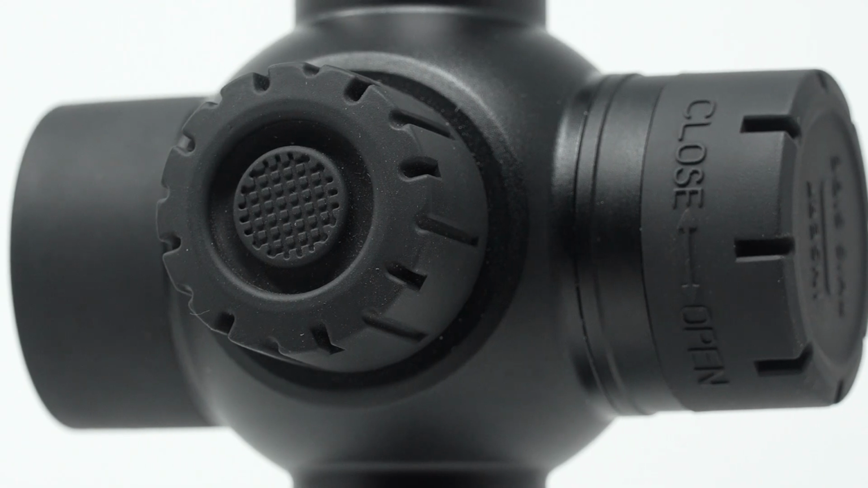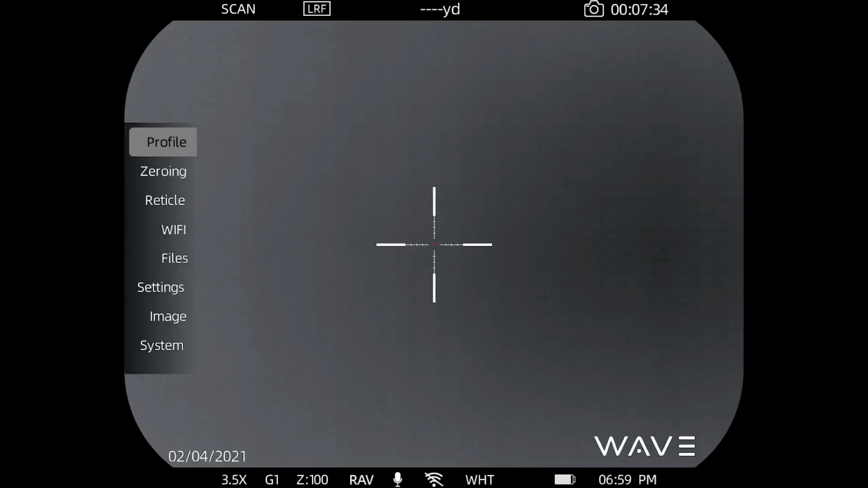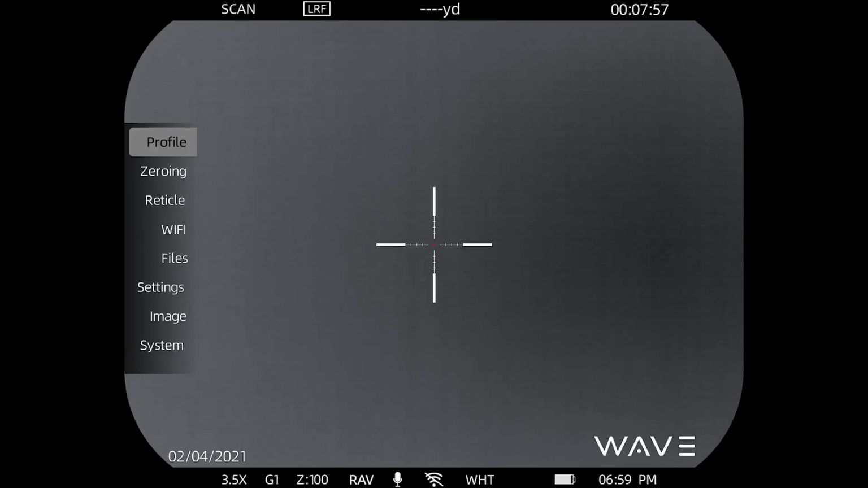Okay, so a long press of the button at the top of the scope on the encoder is what opened up the menu. If you want to enter any specific menu, like profile here, you would simply give it a quick press, and up comes the submenus below it. Now, a long press backs you out of the current submenu. Another long press makes the menu disappear. Okay, so long press, up comes the main menu, and we have profiles. This is where you can choose one of 5 different gun profiles. I'll explain that a little more in just a second.